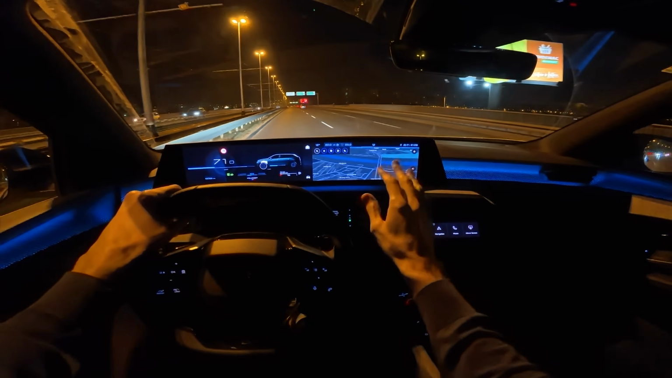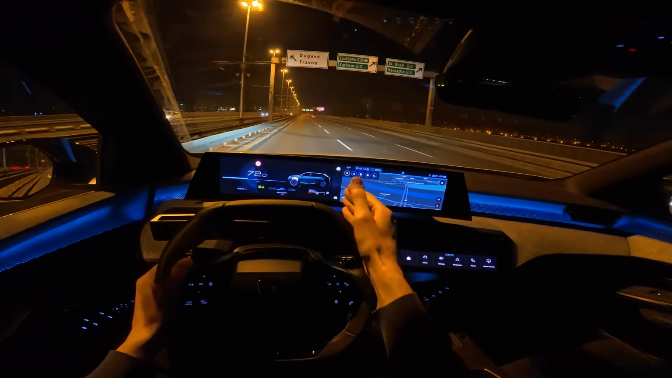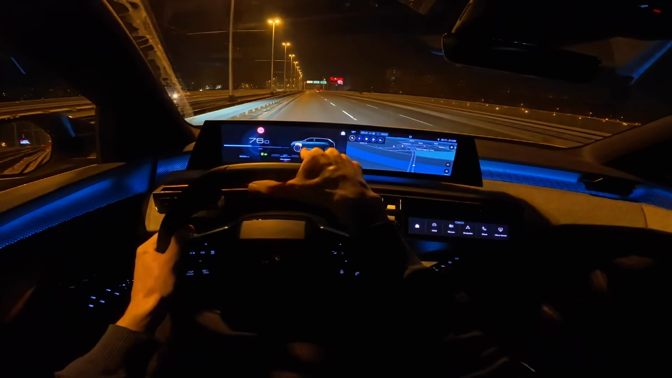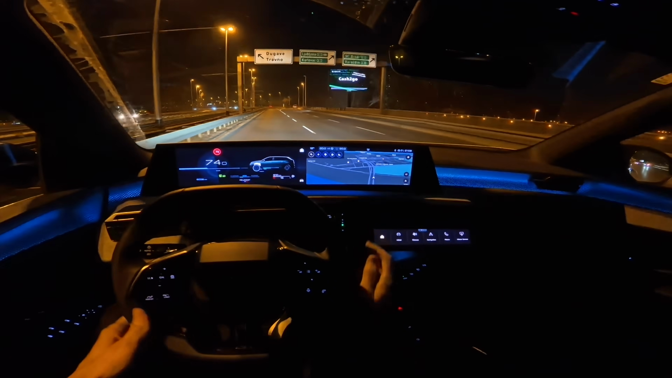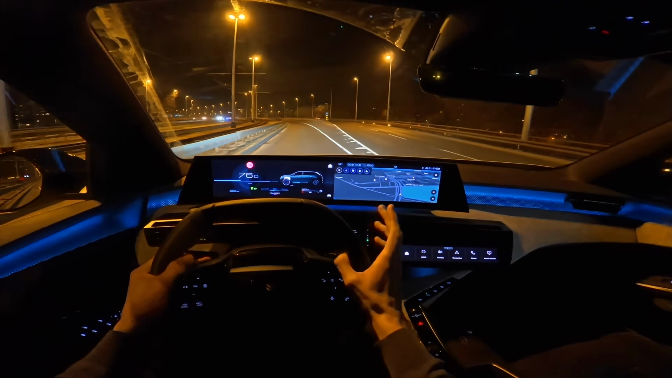We have the new infotainment. It's faster. It's actually new with the hardware, and software is updated, so we have fast animations. You can see here when we're using power or when we're recuperating, it's like 120 hertz refresh rate on the screen. We have really fast navigation, and I'm really pleased with this car.